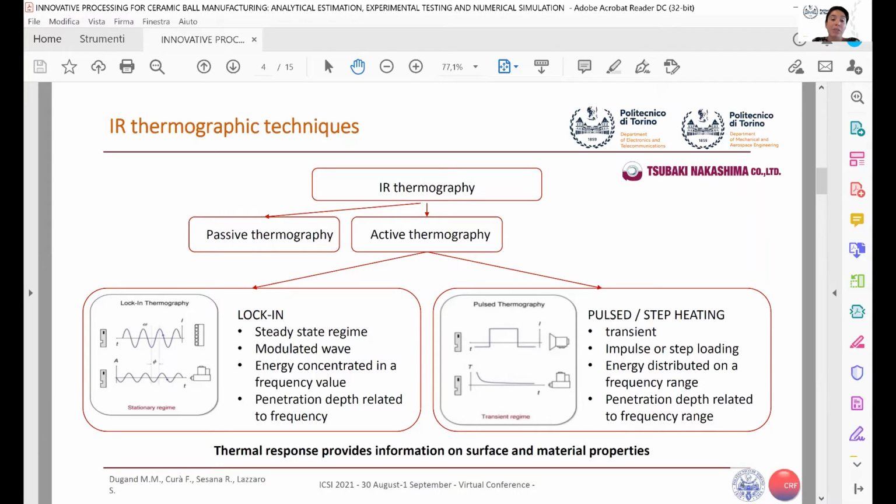Inside the active thermography technique, we can have the lock-in technique or the pulsed technique. The lock-in technique is a steady-state technique where we have a modulated wave. The energy is concentrated in a frequency value and the penetration depth is related to frequency.